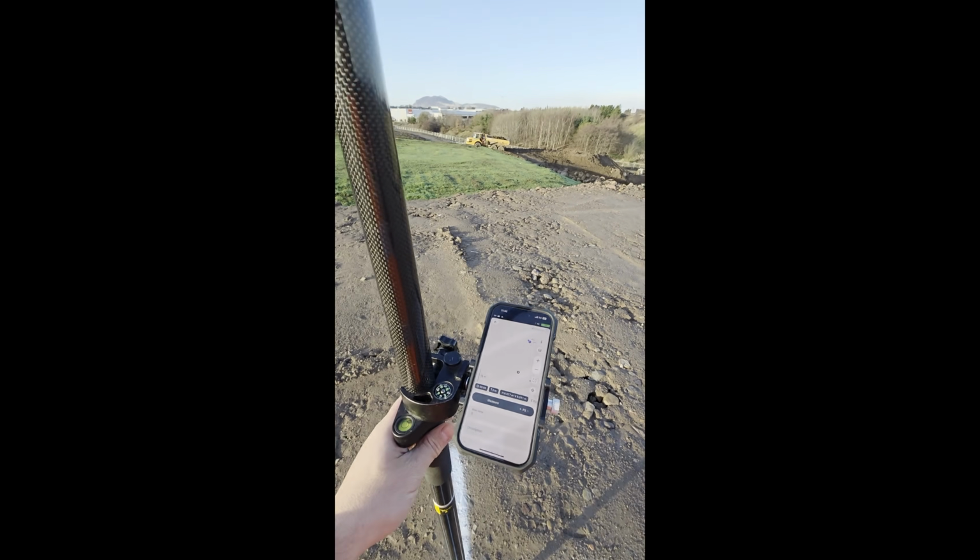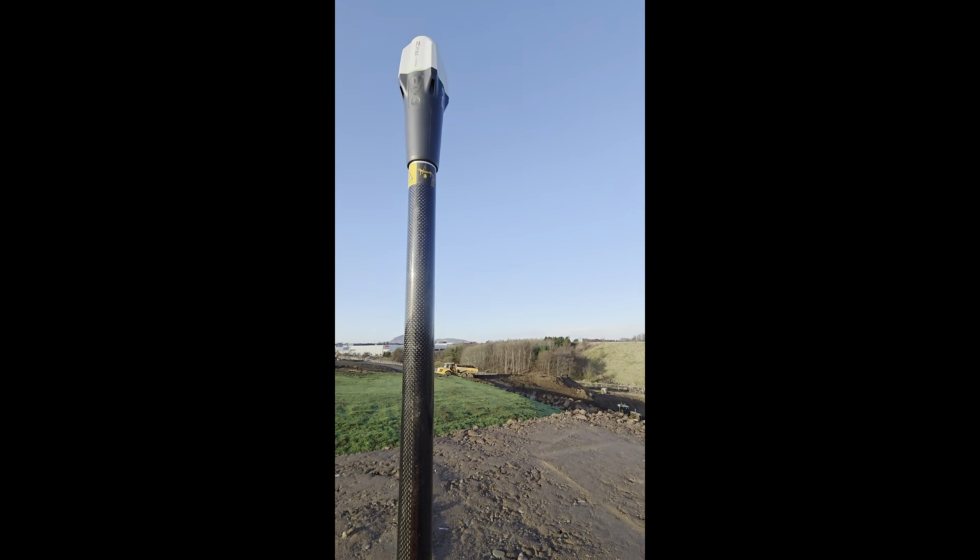So if you survey a few known points with the GNSS and you know the height difference between your scan and your project datum, you can now bring that into alignment. And this is genuinely useful.